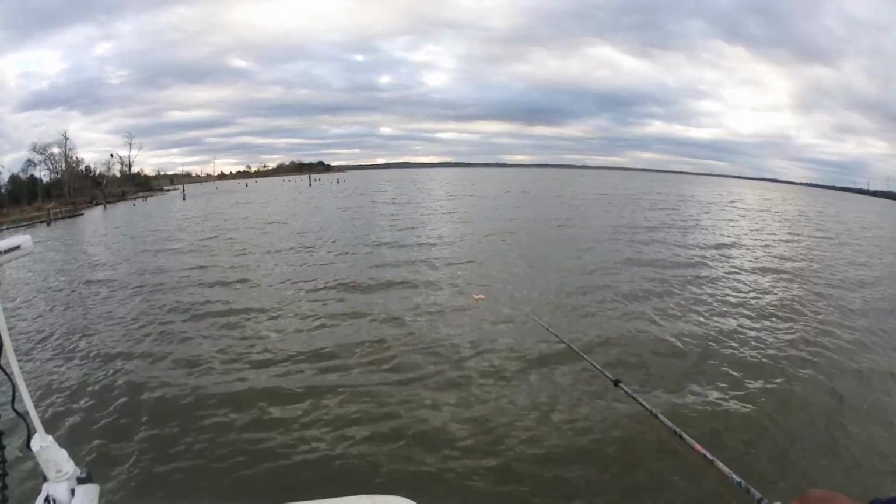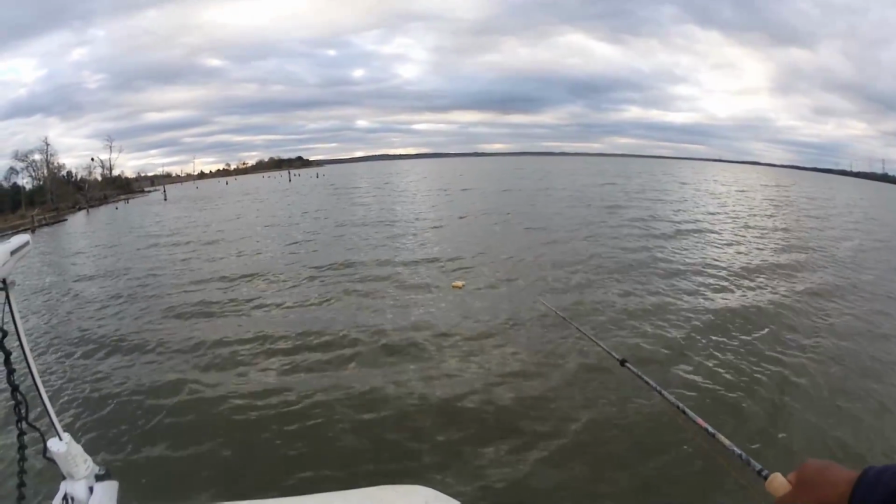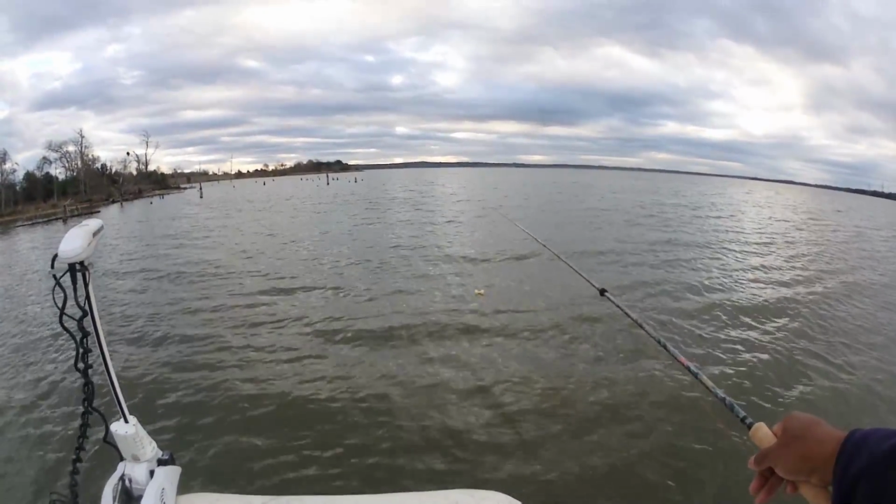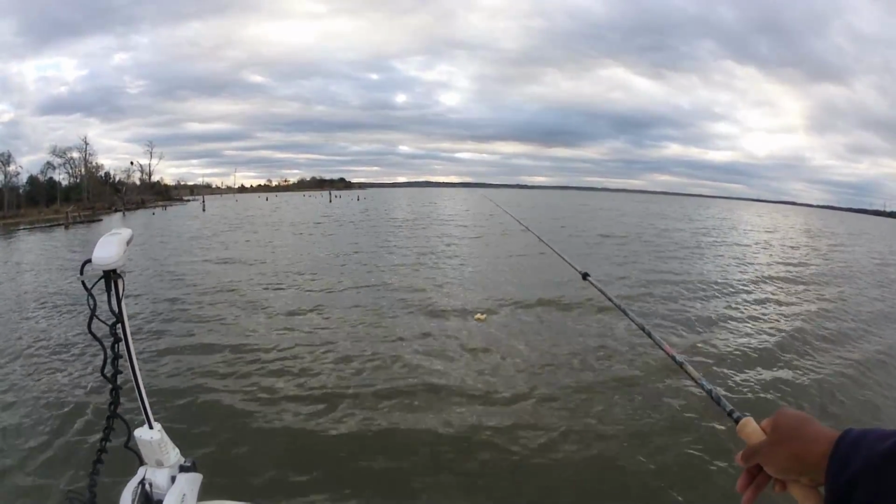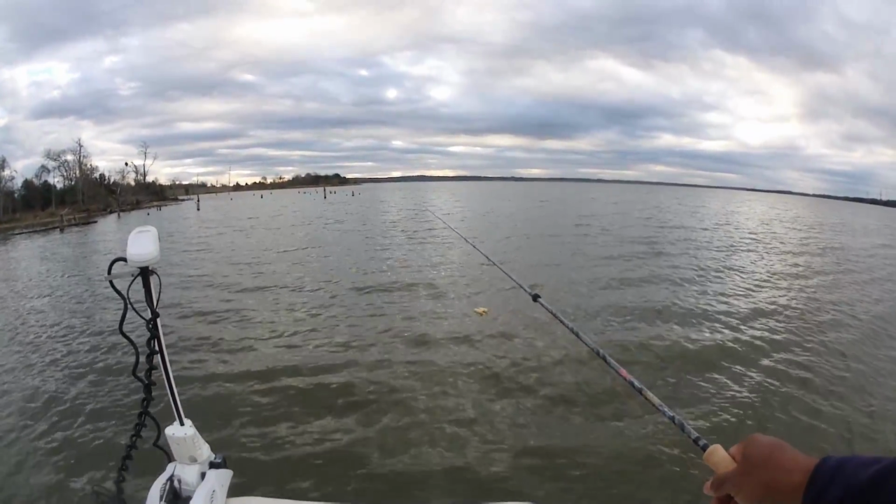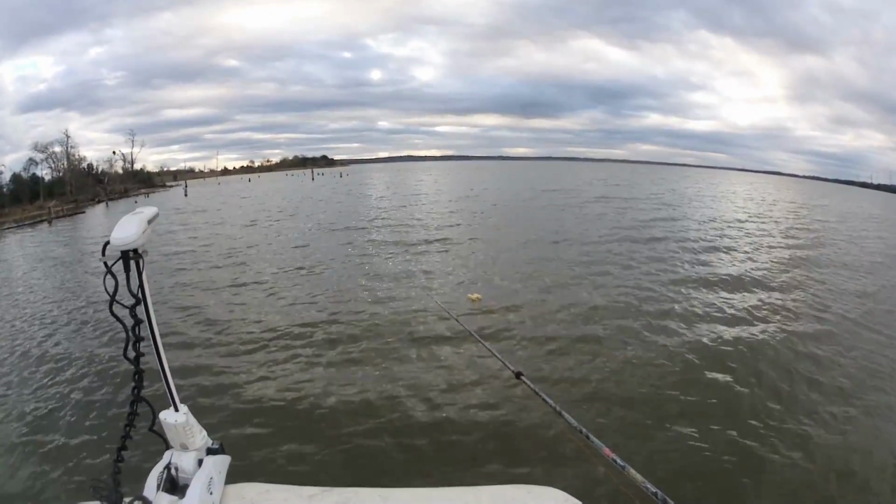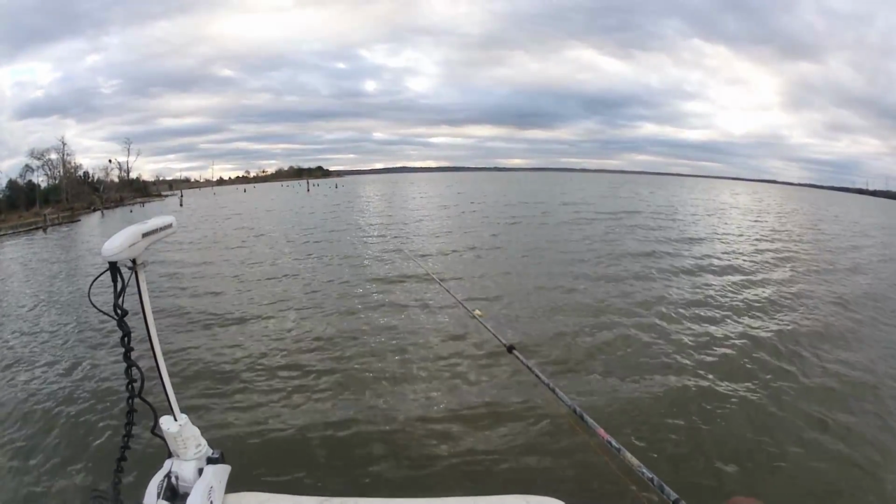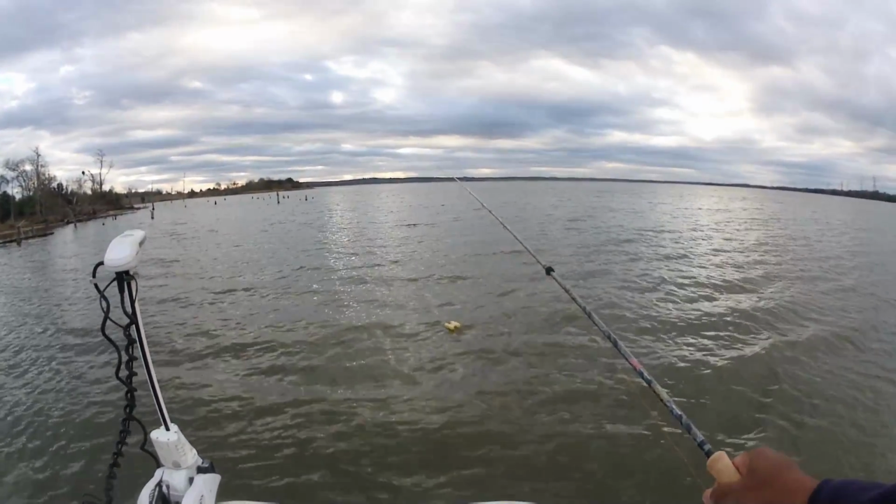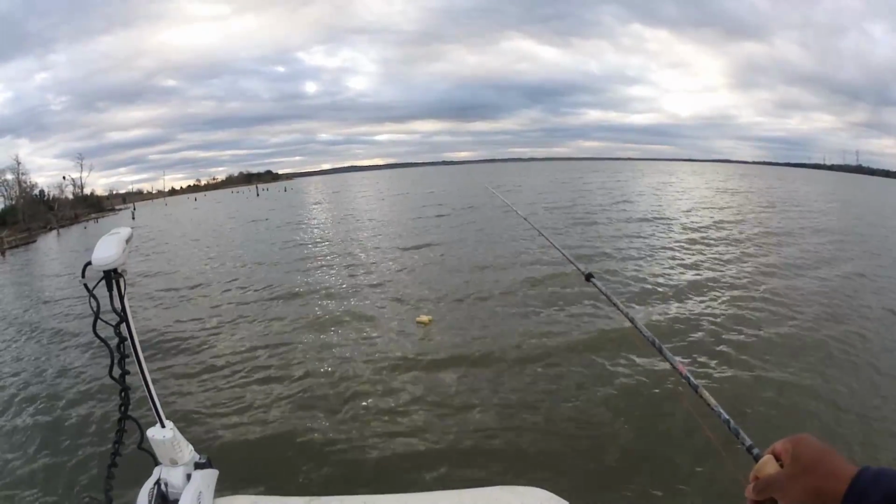All right, just bump the structure. Don't get hung on it. Come on out of there. Slowly raising it. Slowly lower it. As you can see, putting your jig near the structure is a necessity. Knowing your jig is on the pile by touching it with your jig puts fish in the boat.